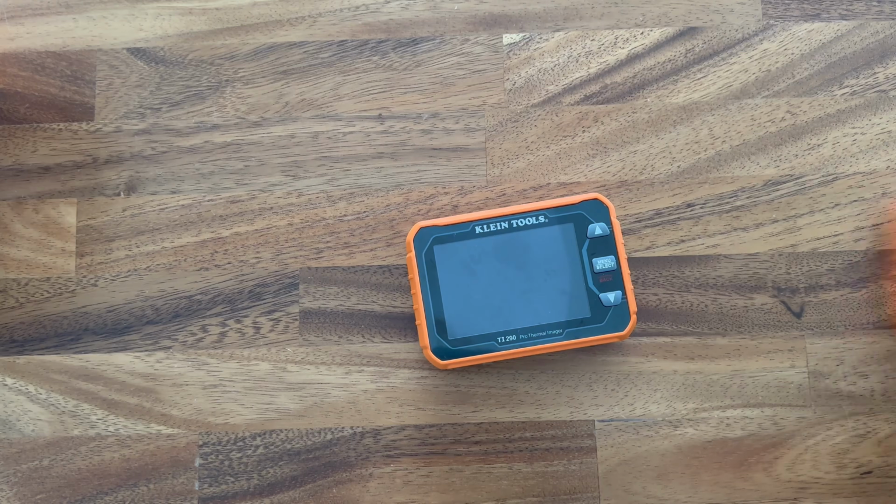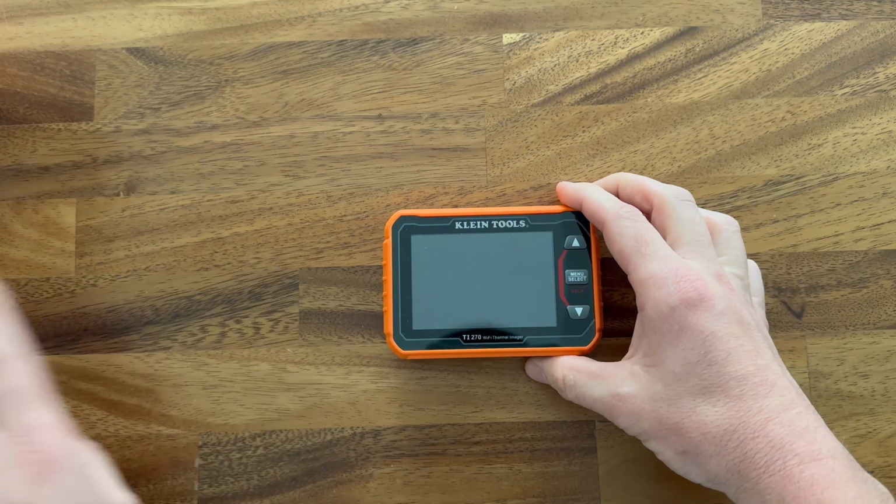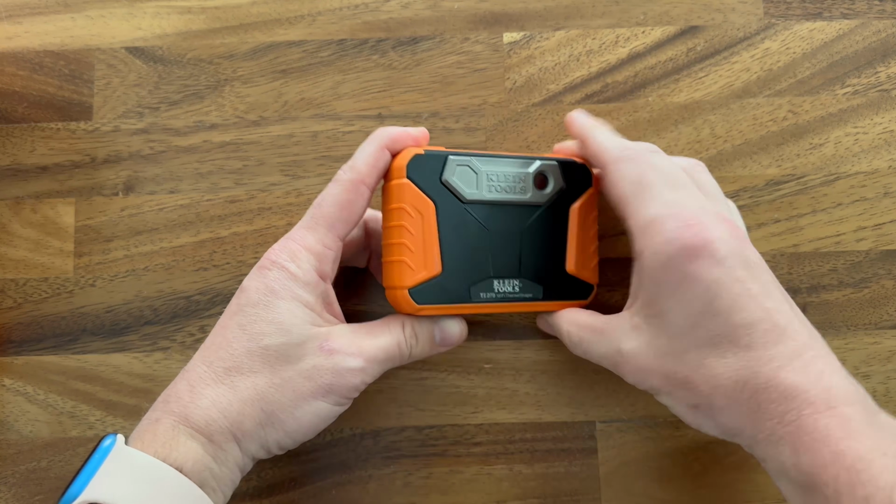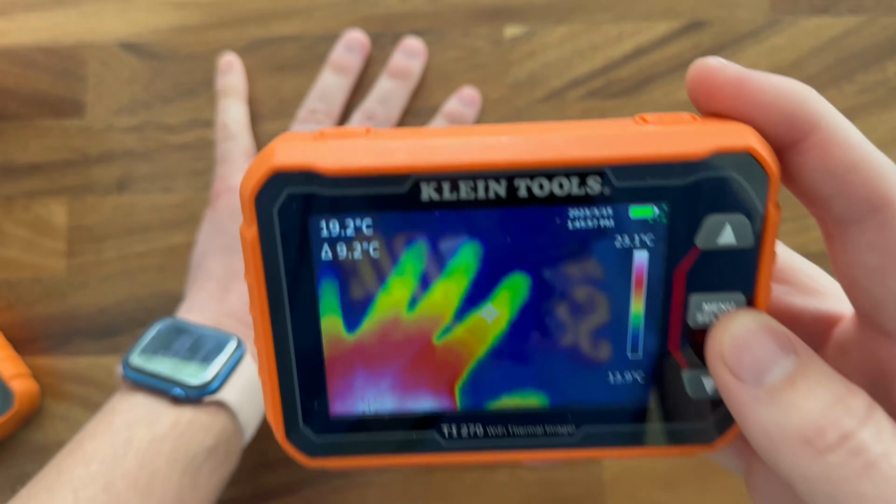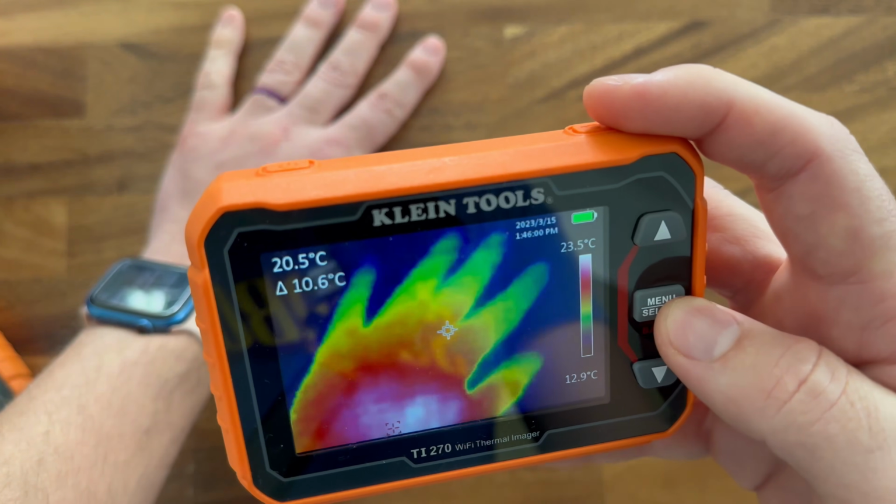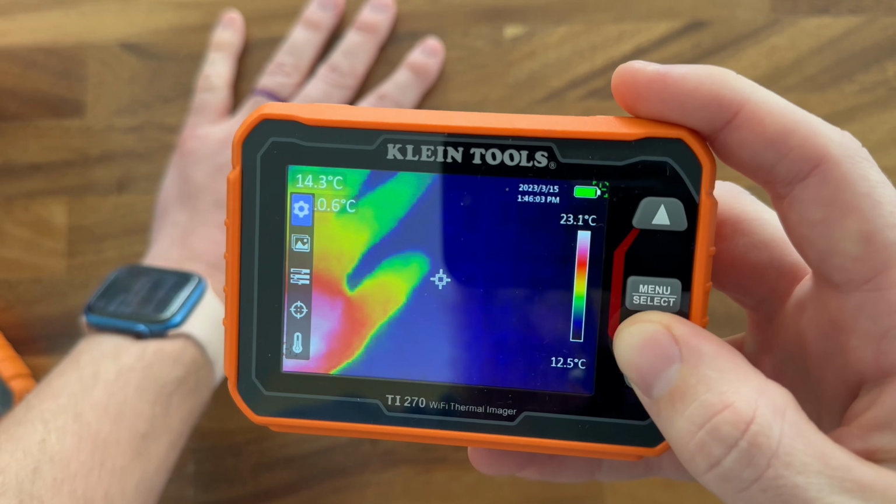which is absurd. And I have to admit, I did buy another camera for this test, and that is the Klein Tools TI-270, which happens to be the exact same resolution as the Fluke one. Now, Klein advertises this one as having 10,800 pixels, which is probably why they've been advertising their thermal cameras in terms of number of pixels instead of resolution, because the resolution is, quite frankly, embarrassing. It's 120 by 90, which for any inspection, reporting, or serious professional use is way too low to have any sort of flexibility in how you're using the thing.